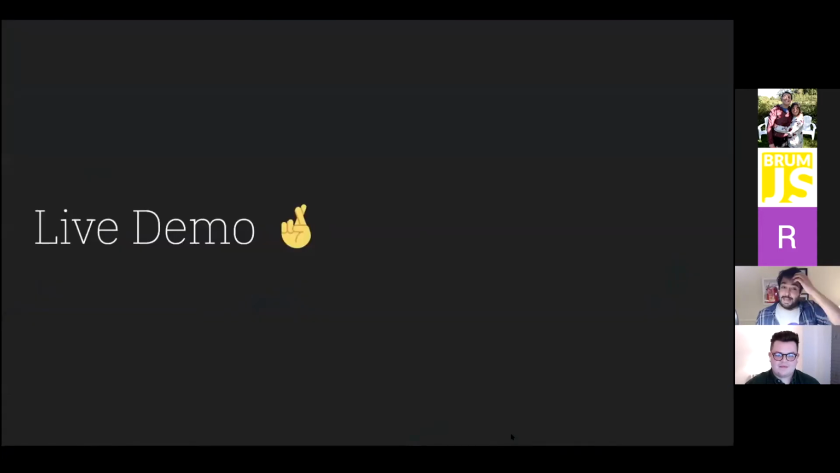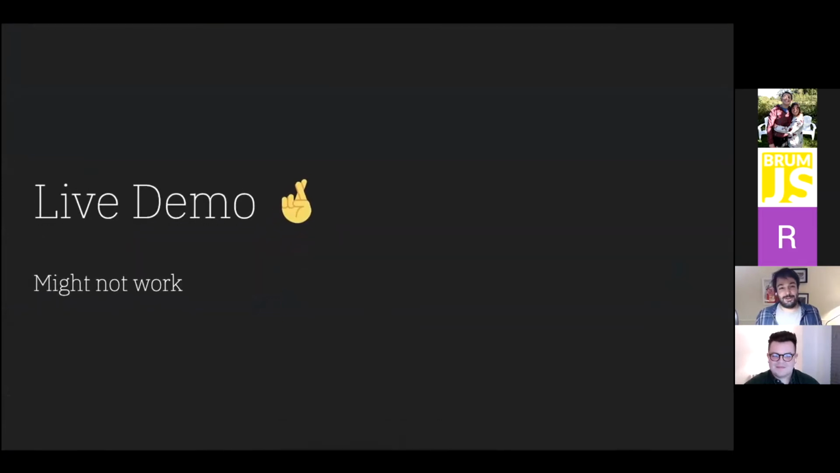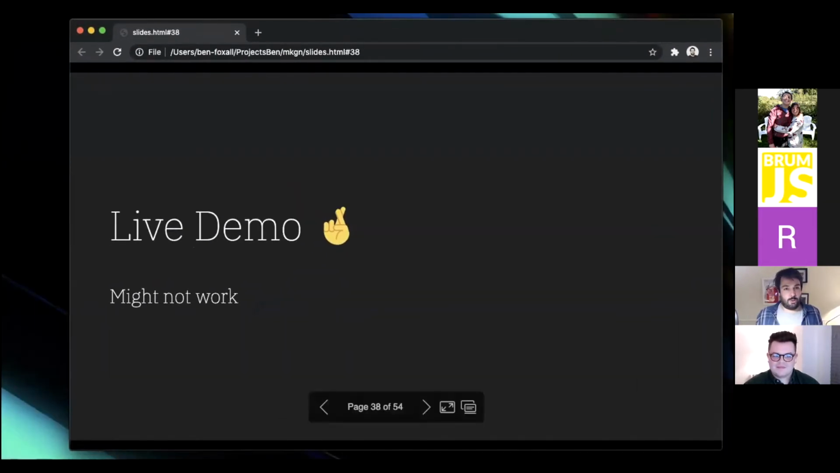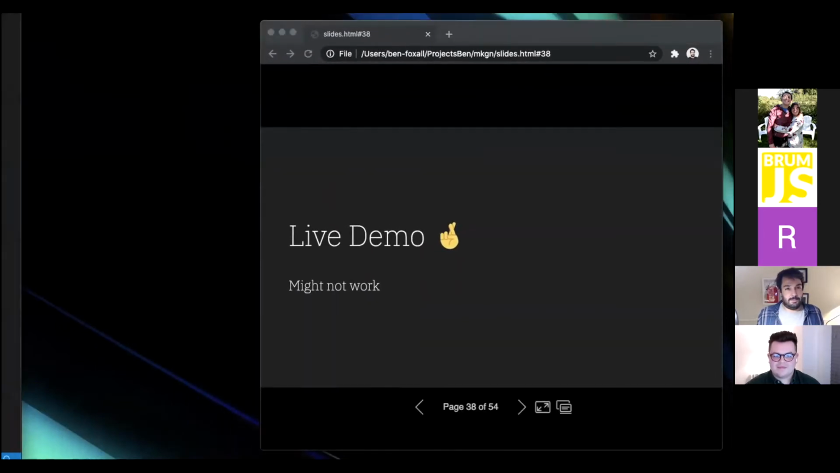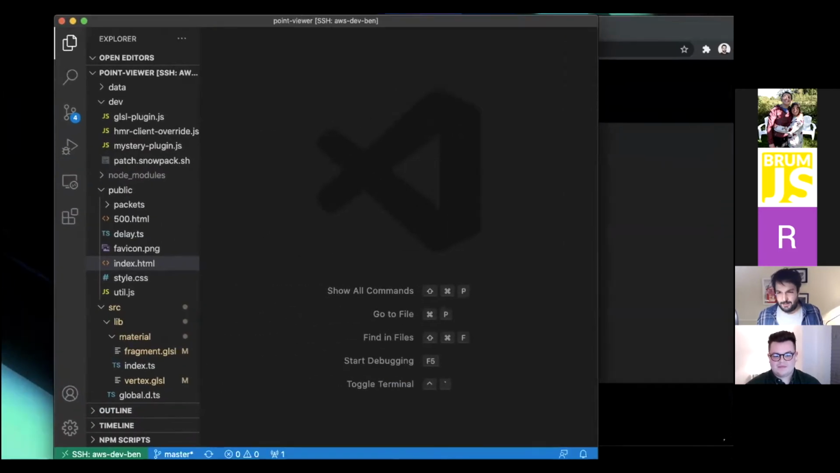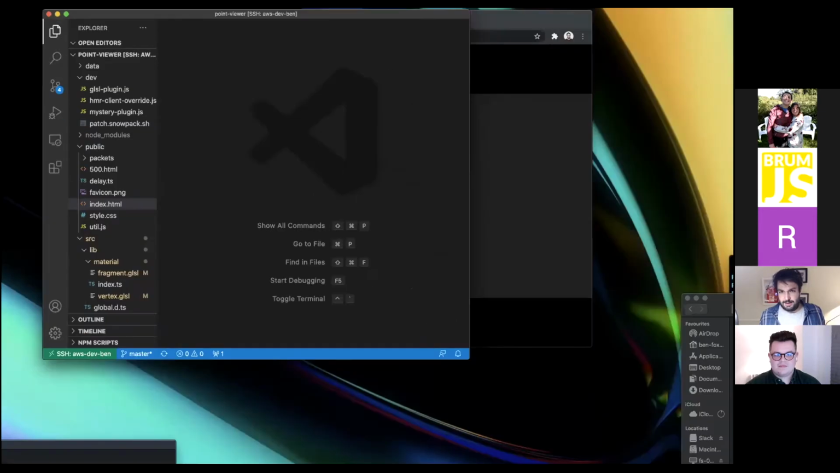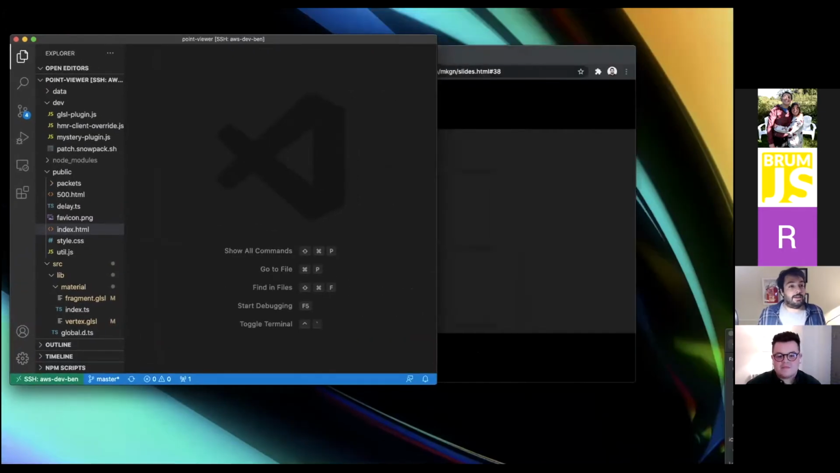I'm going to show a live demo just now, and we're going to switch into that. It might not work, but I hope it does. So that's all good. Okay, cool. So I've got VS Code running here. I'm going to make this a bit bigger, actually. Is that still legible? Can you make out the text? Cool, yes, thumbs up.